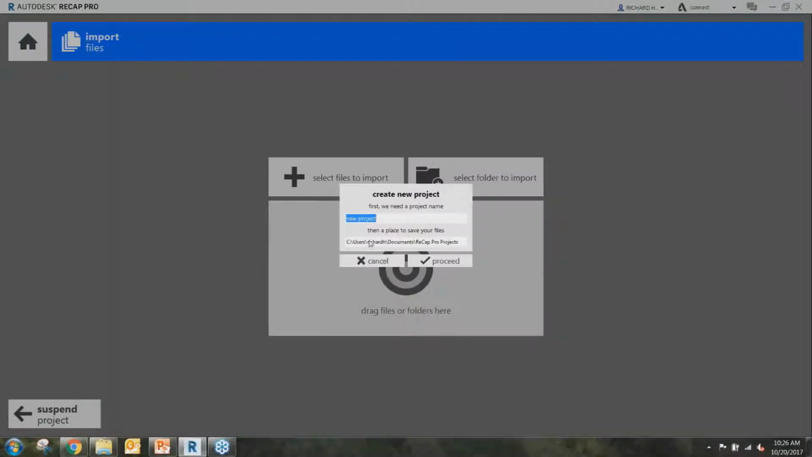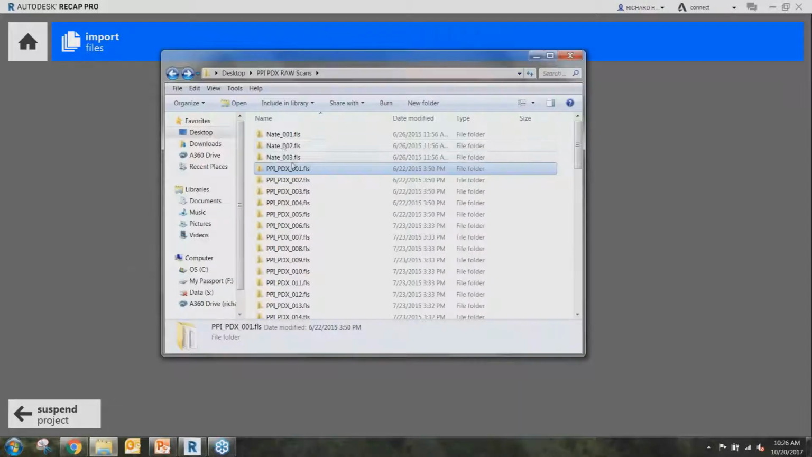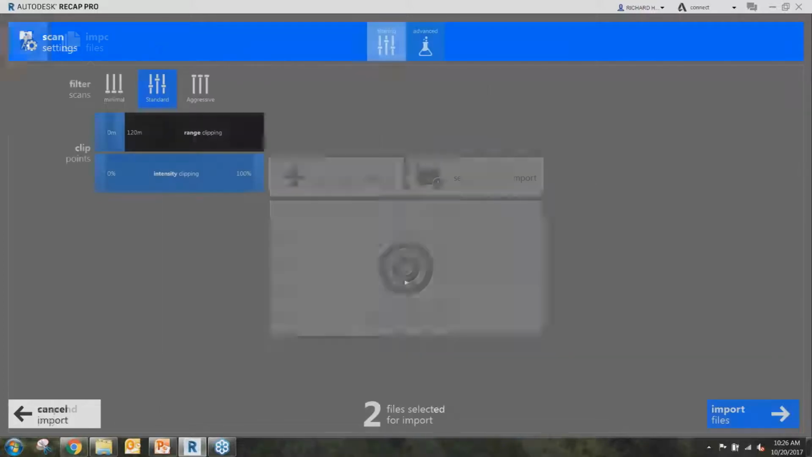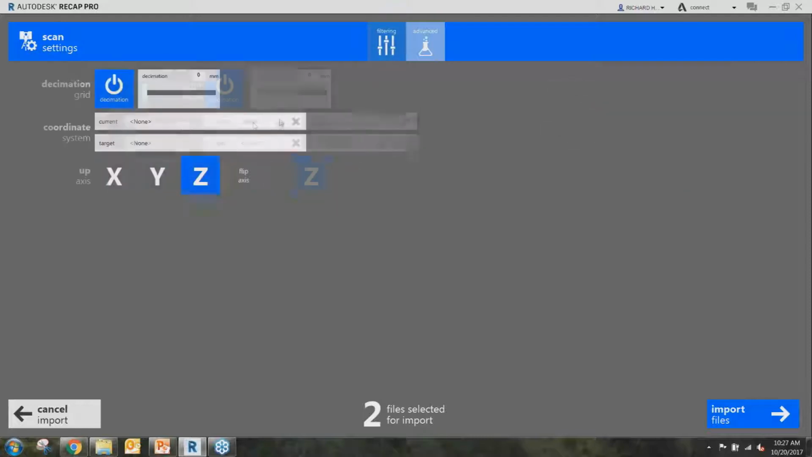So for example, if we do point cloud, we can name it PPI group demo, name it whatever you want. And once you name it, you hit proceed, and then you can import your files. So for example, I just have a couple here. You would just drag them and drop them into this view, and then it runs through some filters. I won't go too crazy into them, but you have range clipping, filtering of your point clouds, and you have a decimation tool, which is huge.